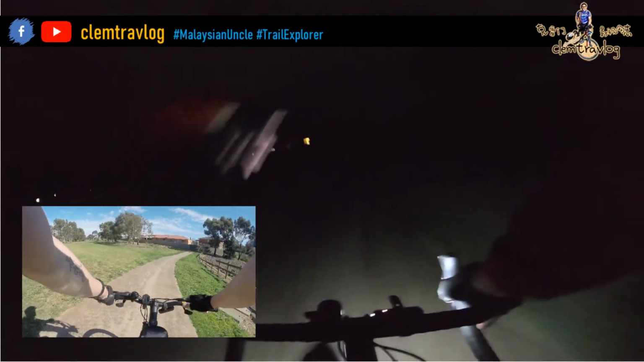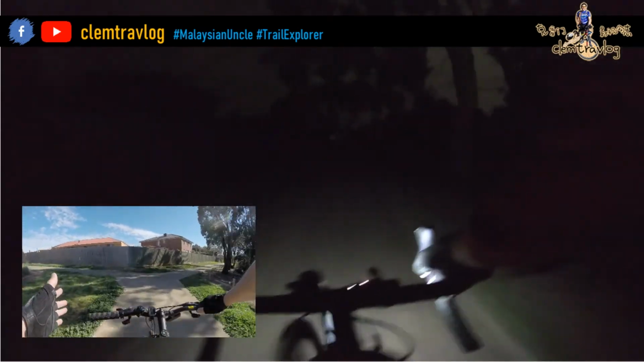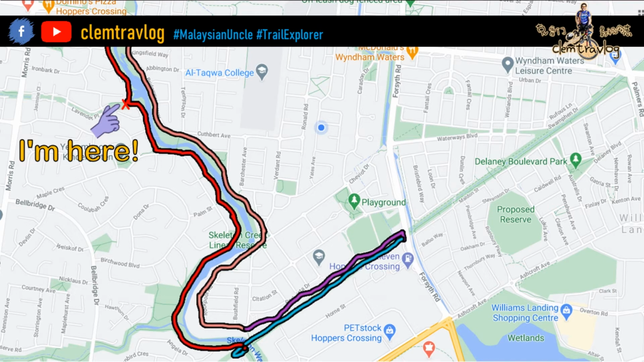So turning left at the front here will be Sayers Drain footpath. So continue on the north. Continue to the north. Okay, the last stretch of SkeletonFed, the narrow path.